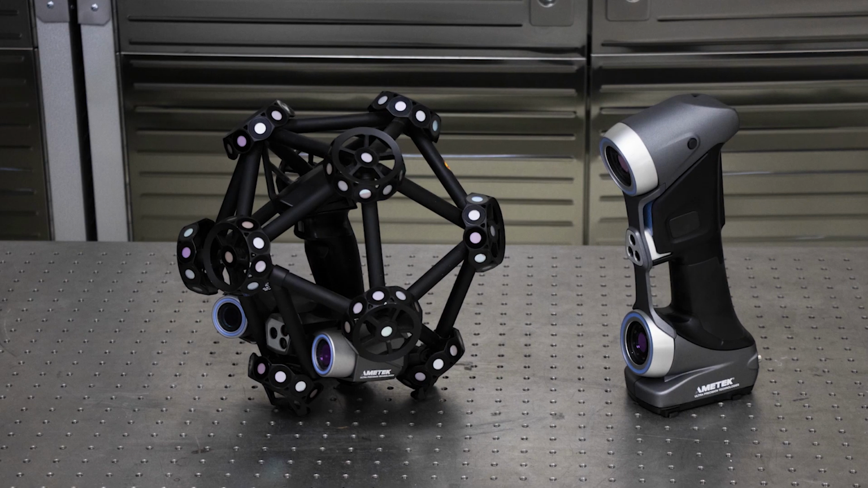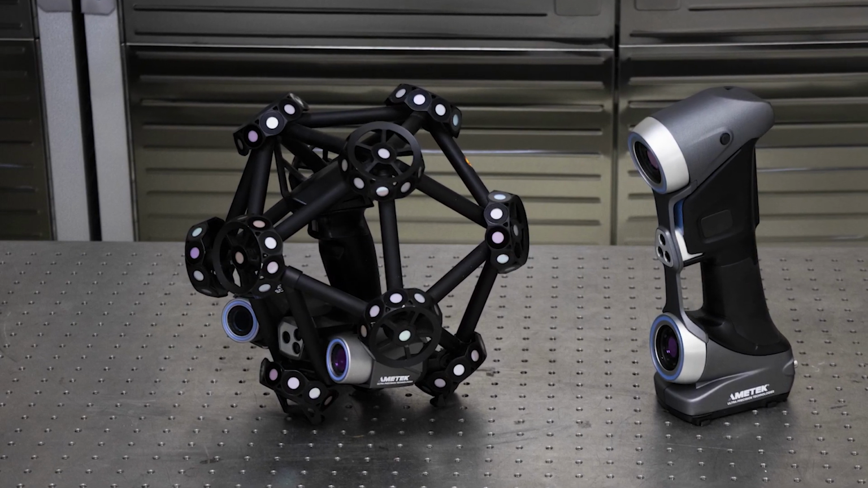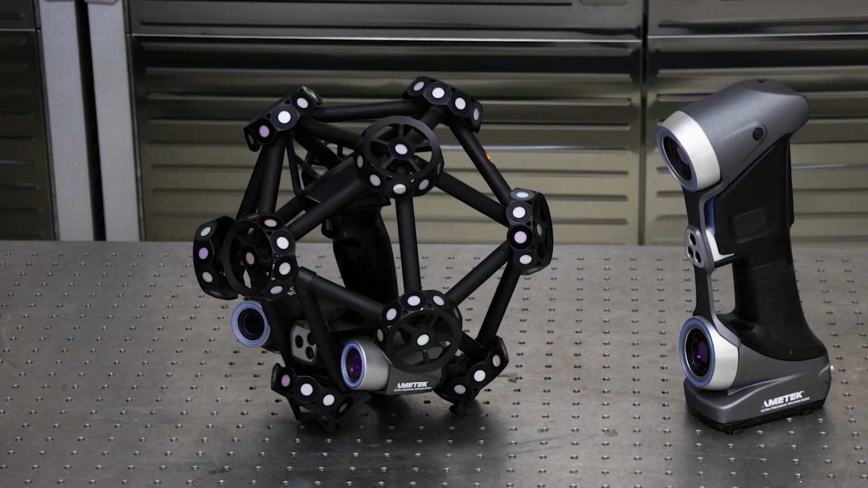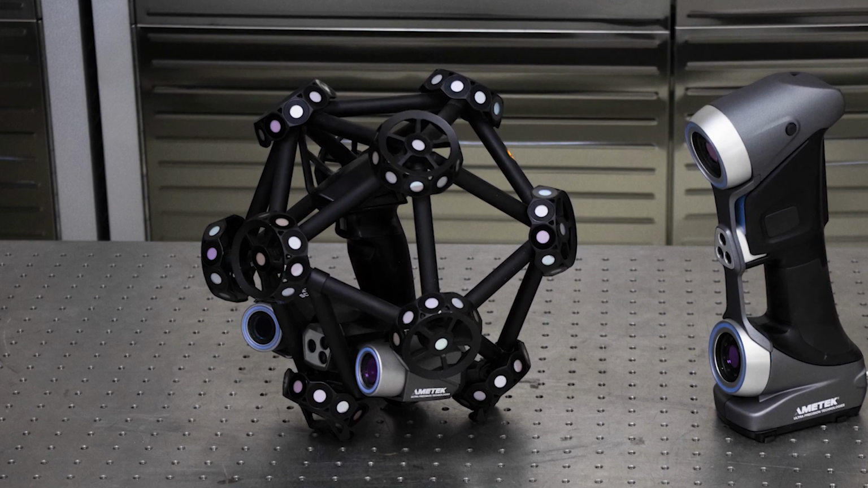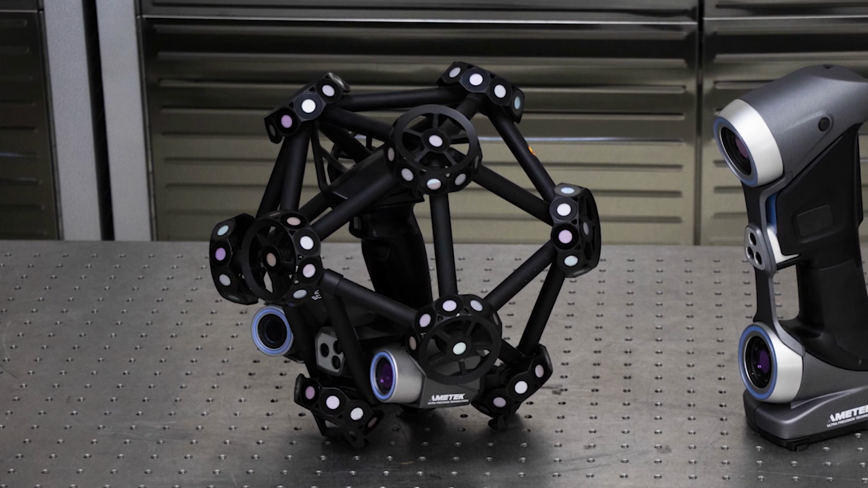In this video, we're going to discuss the Creaform MetraSCAN 3D scanner and the Creaform HandySCAN 3D scanner. And what we're going to do is take a couple of plastic automotive trim pieces and scan both of them with these two scanners and just show the differences in the workflow.